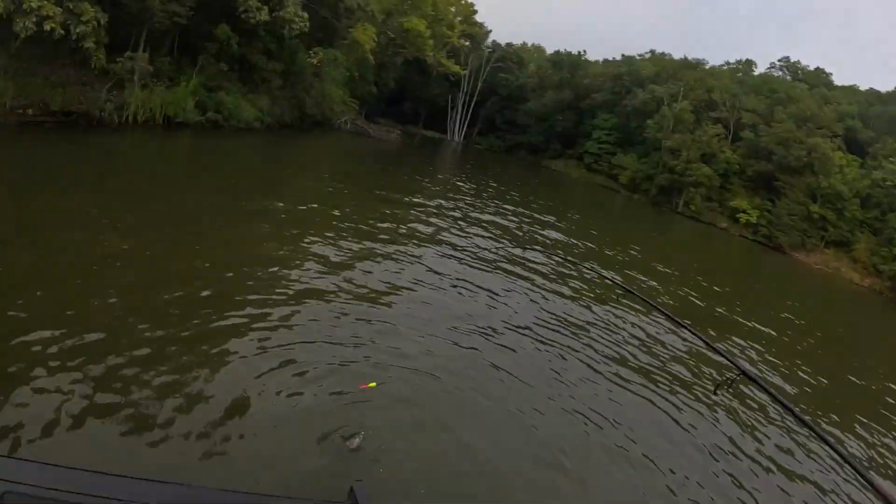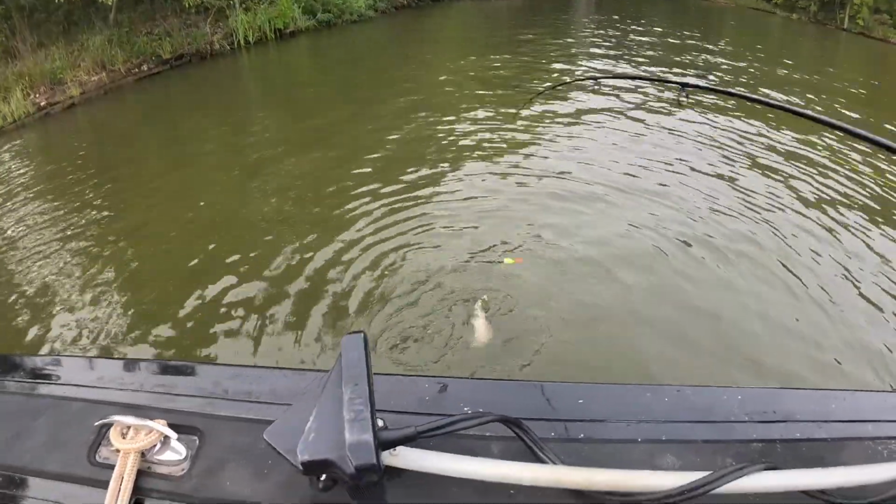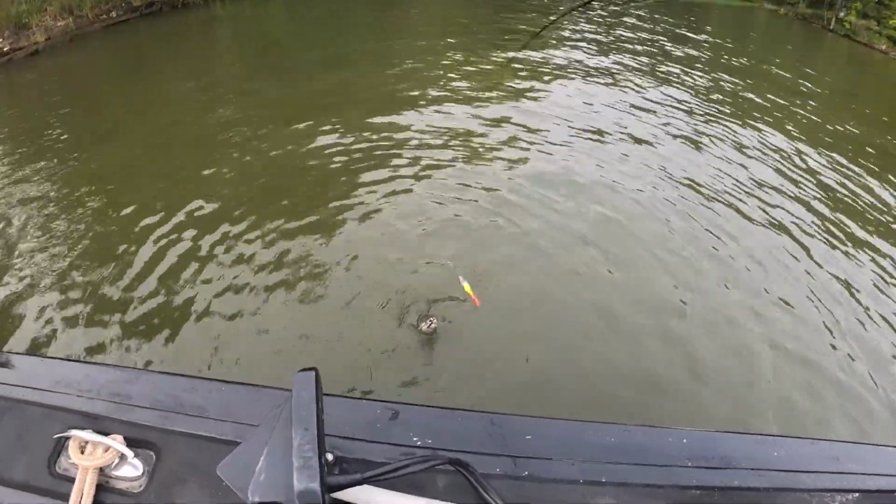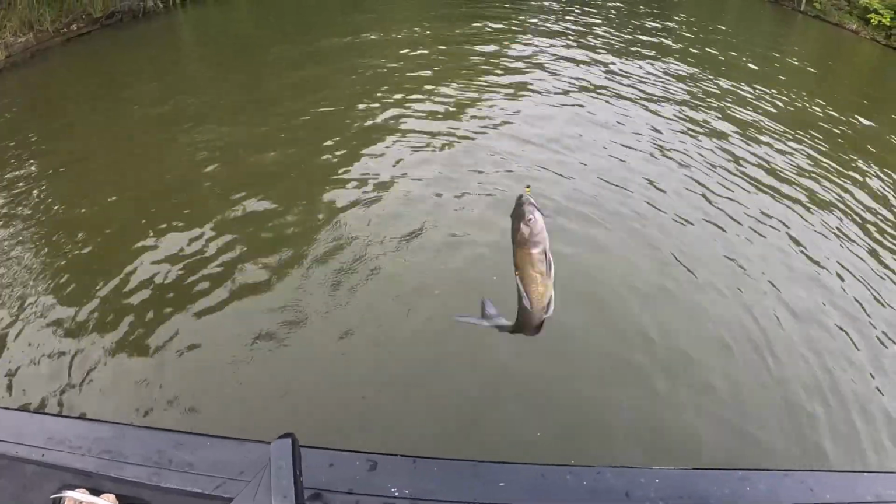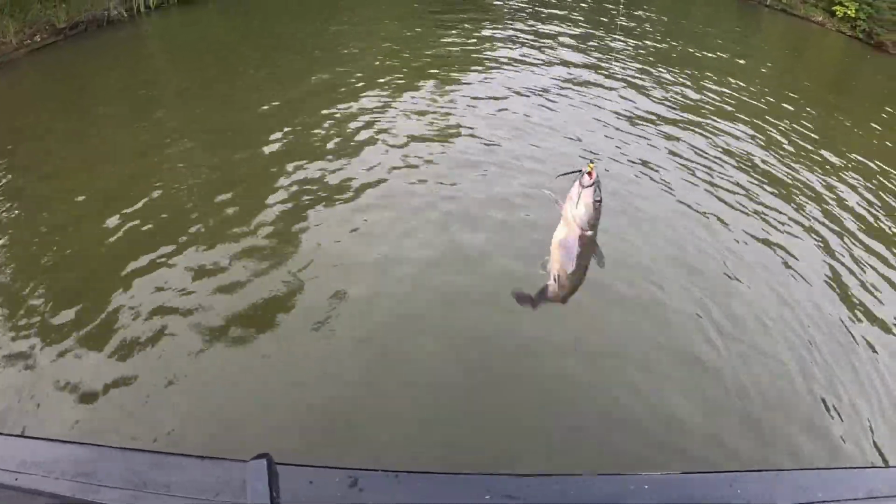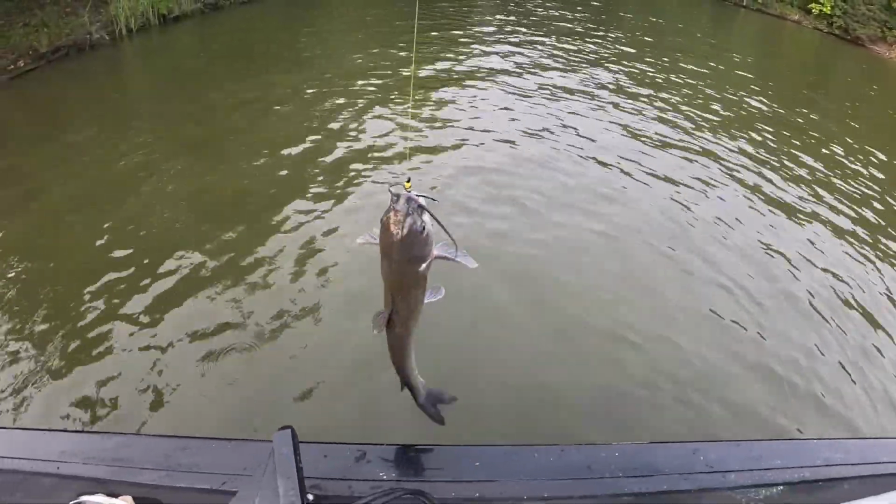But we're back at it now, and we're trying to catch some bluegill. Not bluegill bait, we're trying to catch some bluegill to do some catfishing. And sometimes you catch catfish while you're trying to catch bait for the catfish that you're going to go catfishing for. Little channel cat. Let's keep fishing.